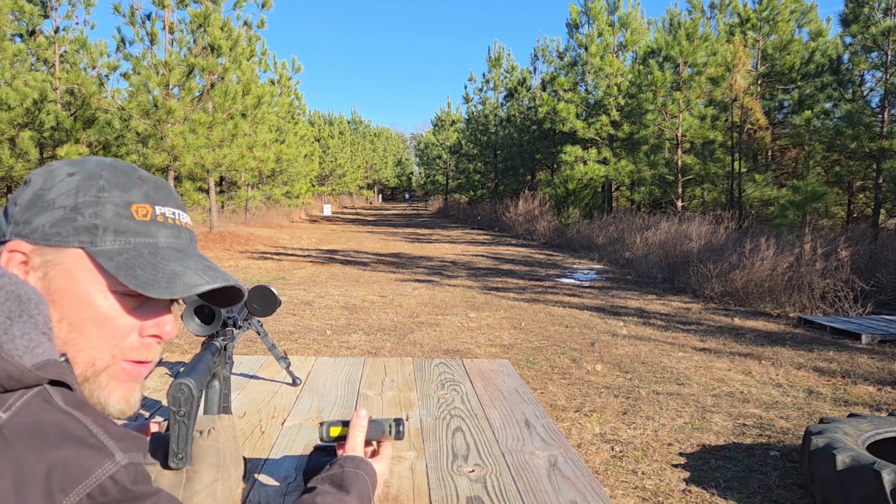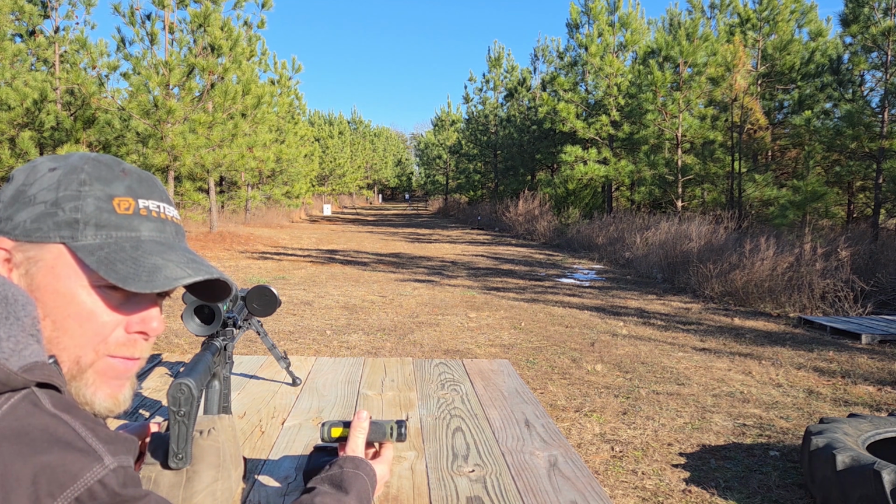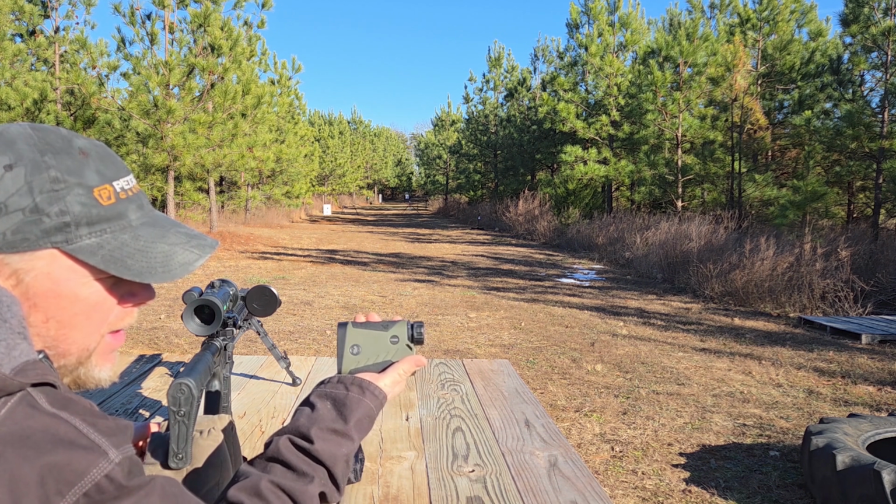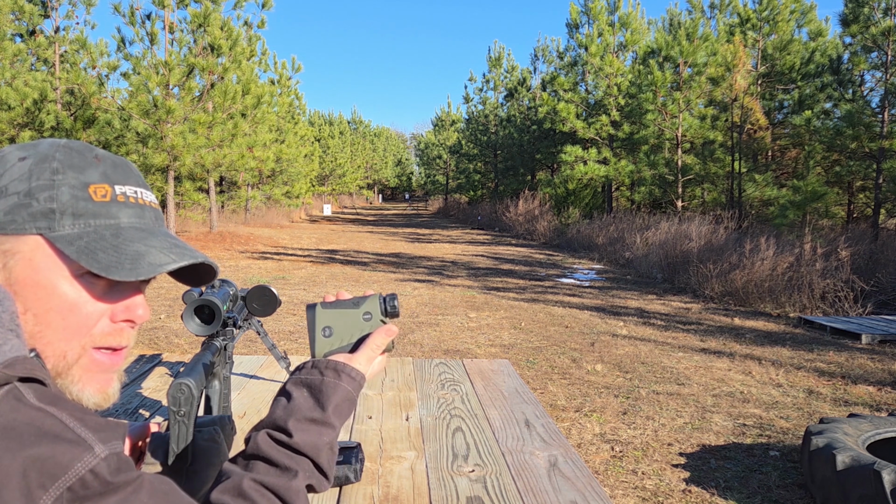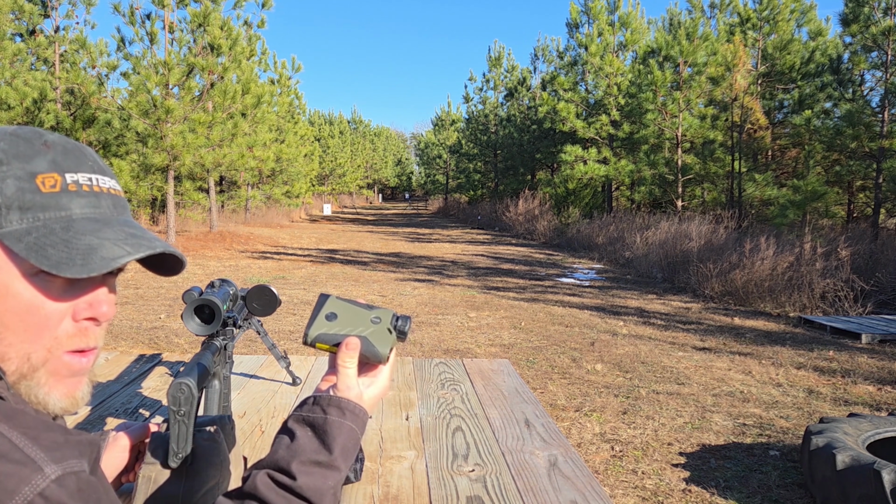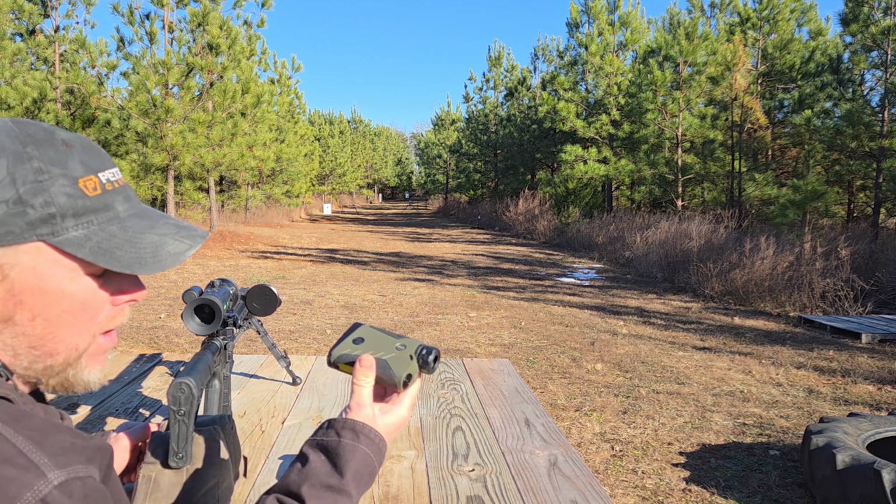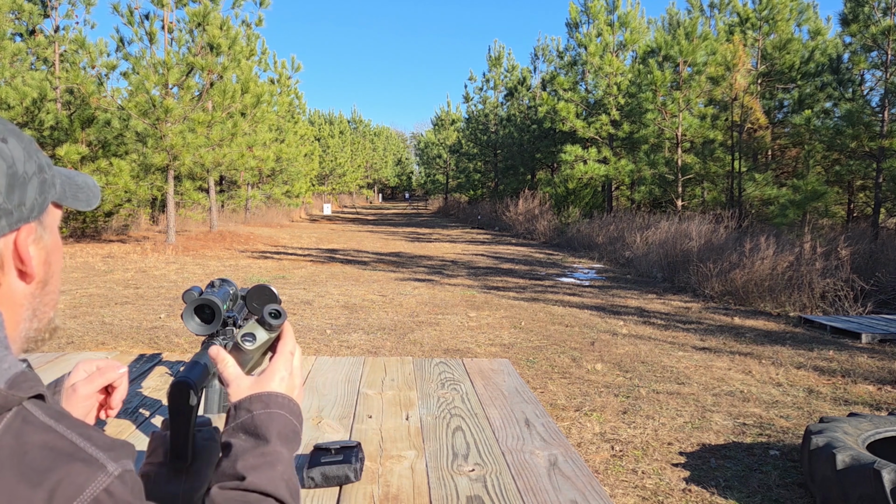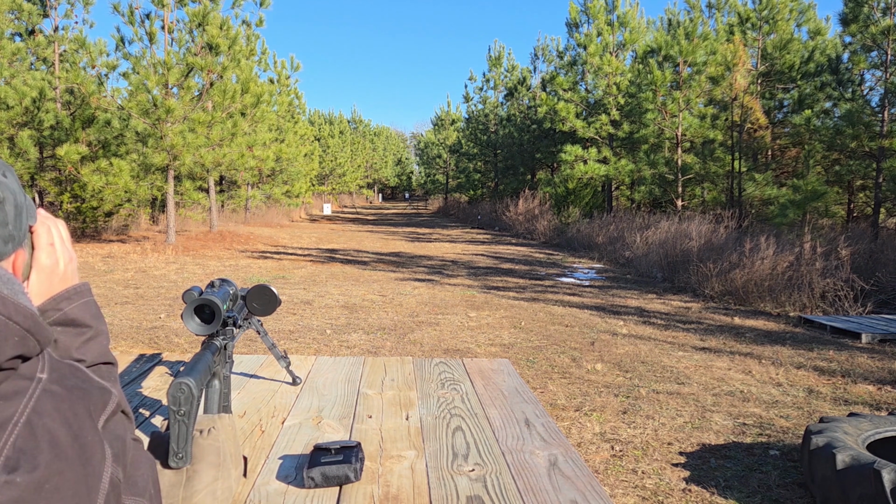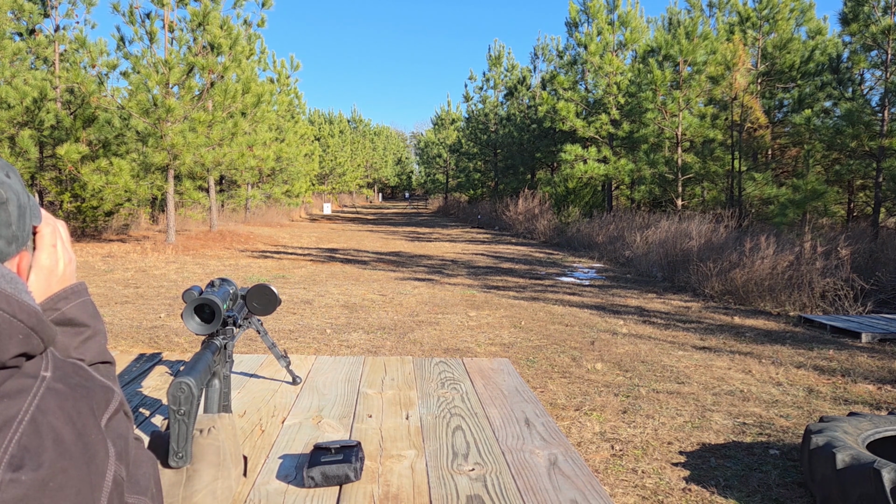Okay guys, so now what I'm going to do is compare the laser range finding function of the Oneleaf Thermal compared to my SIG 5K, the Kilo 5K right here. I know this is accurate out to 2,000 yards and beyond, and I've tested it out to 2,000 yards at my local range and it did well. So let's go ahead and laze the first target. This one I know is at 50 yards, so we're actually showing, I may have moved that a little bit. It is 51.2.